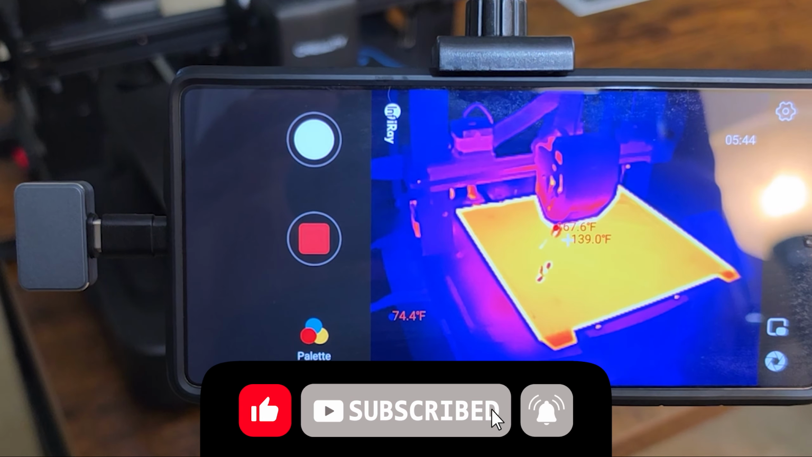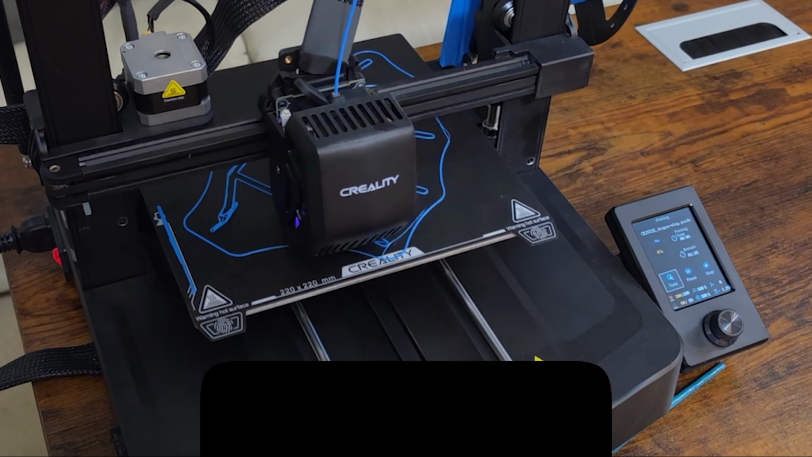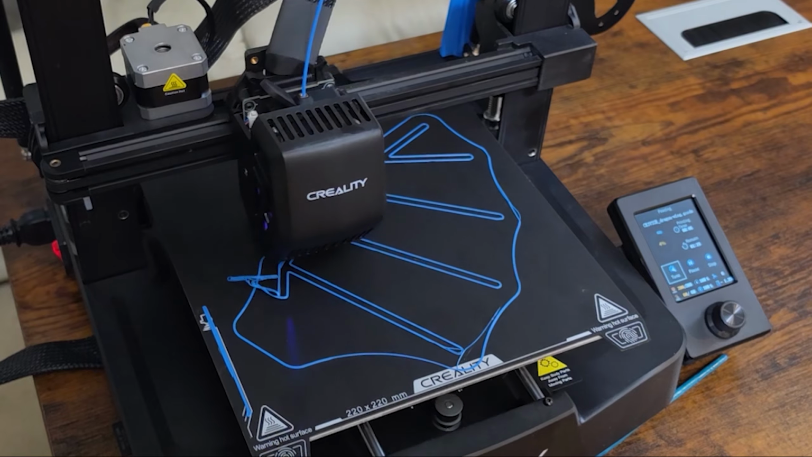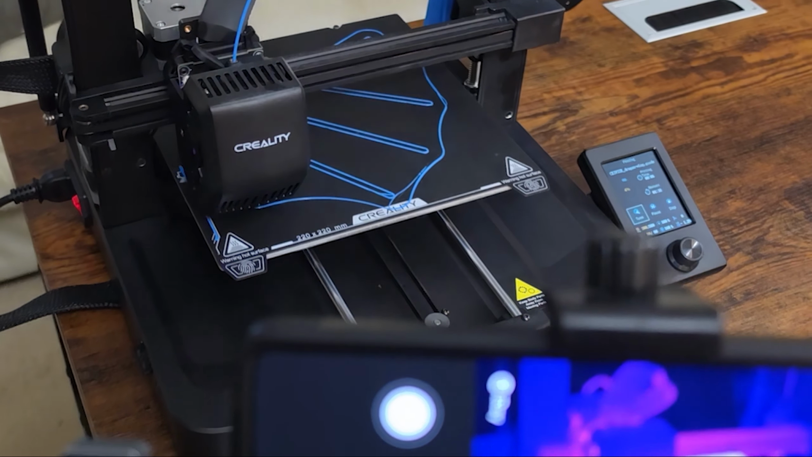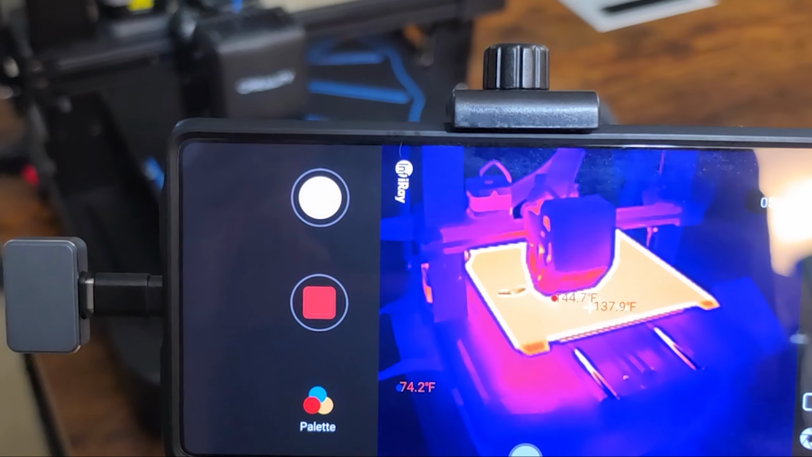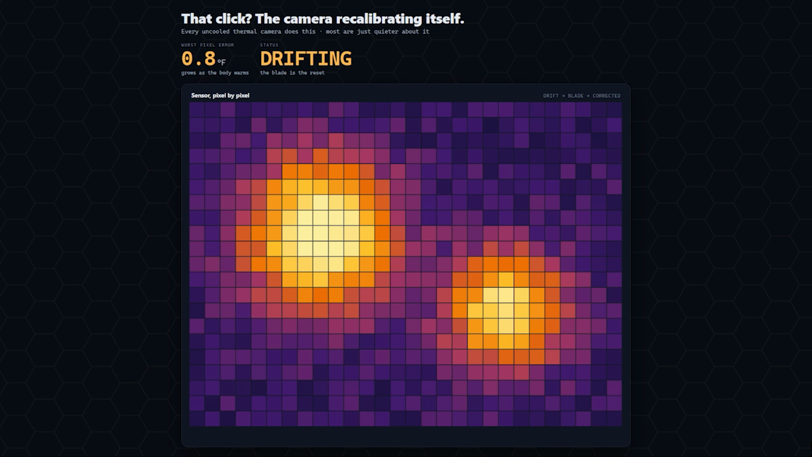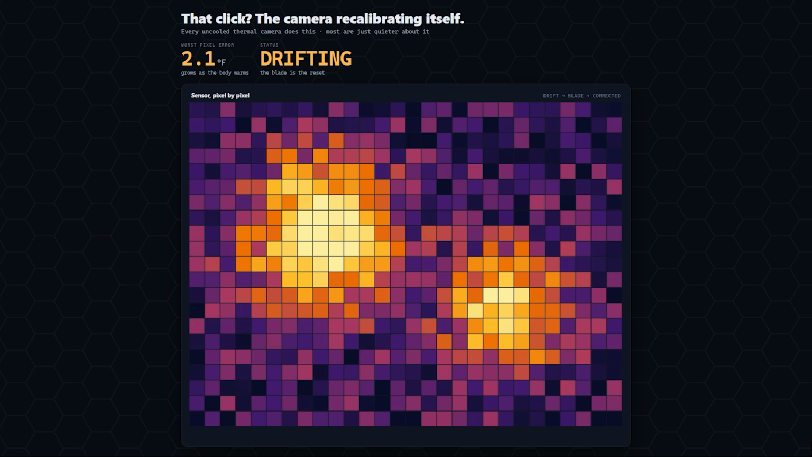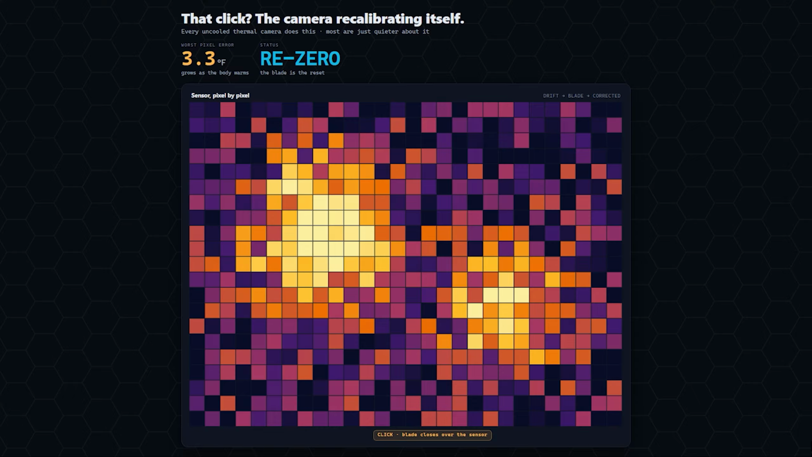It does that because the sensor in a camera like this drifts while in use. As the camera's body warms up, each pixel wanders off by a slightly different amount. And if nothing corrects that, your image would slowly go blotchy and your temperatures would creep away from the truth. So every few minutes the camera closes that blade, looks at a surface it knows is perfectly uniform, calculates how far each pixel has drifted, resets itself, and opens back up. That whole process happens in milliseconds.